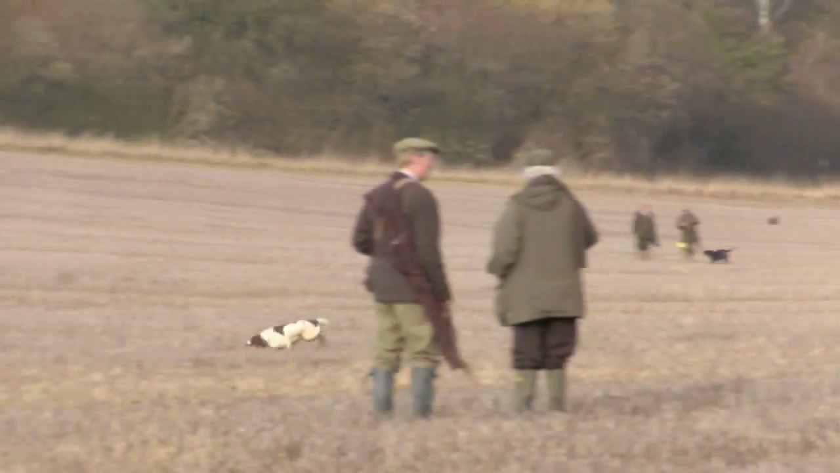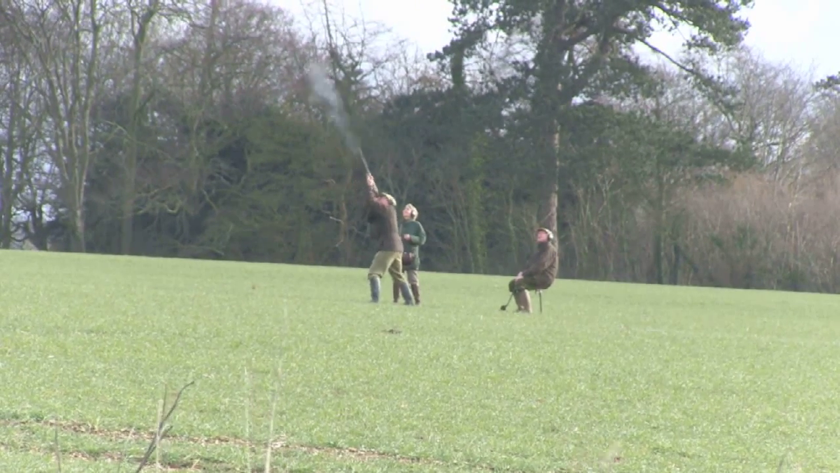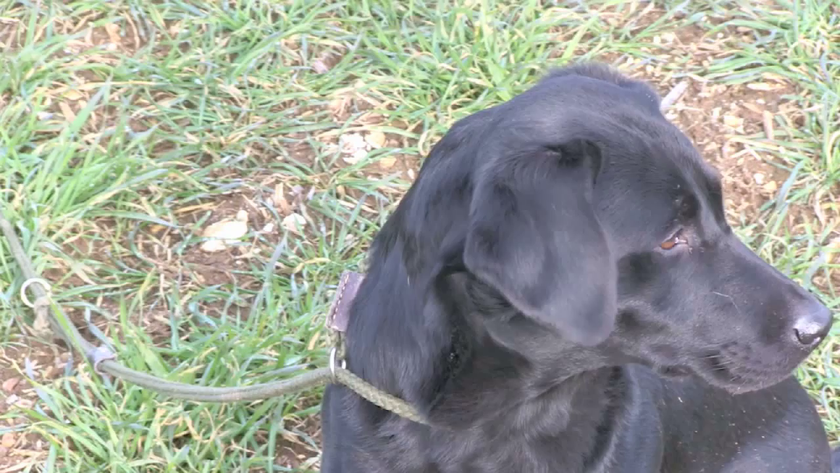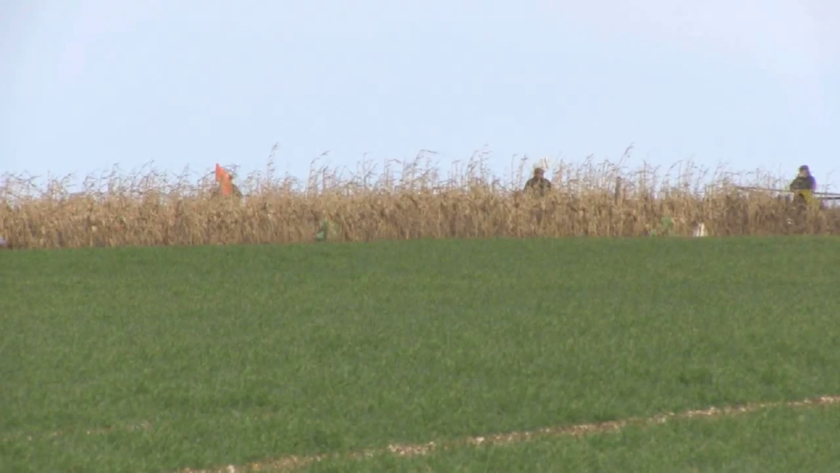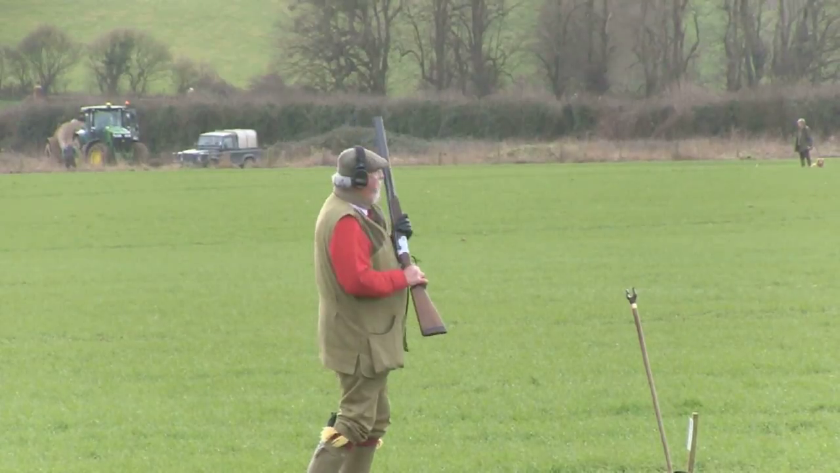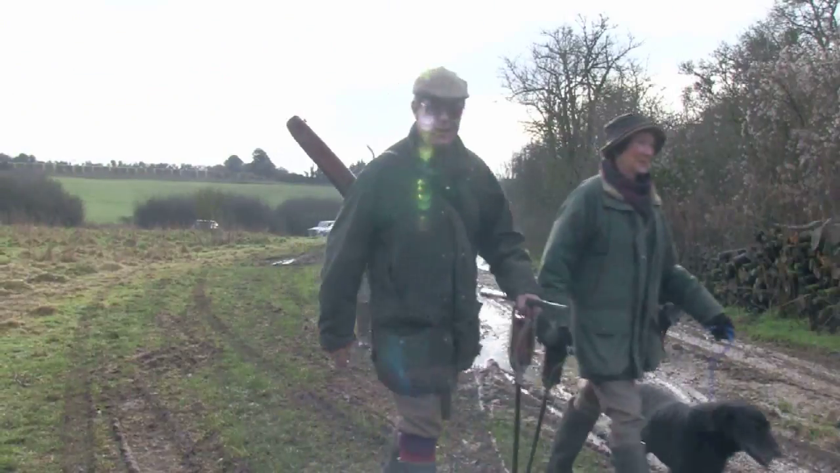Right, that's the plug for the WPA out of the way. Now to non-shooters, the idea of a pheasant conservationist chatting away while his charges are being shot will seem odd, but of course to pheasant shooters there is nothing more natural. What's more unusual these days is an ancient family still owning an estate, like this 6,000-acre estate in Dorset, though there is some confusion about who's who.